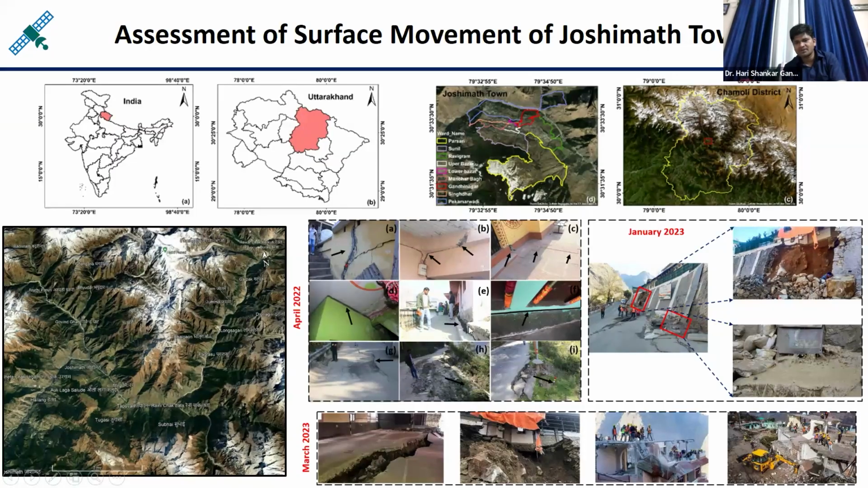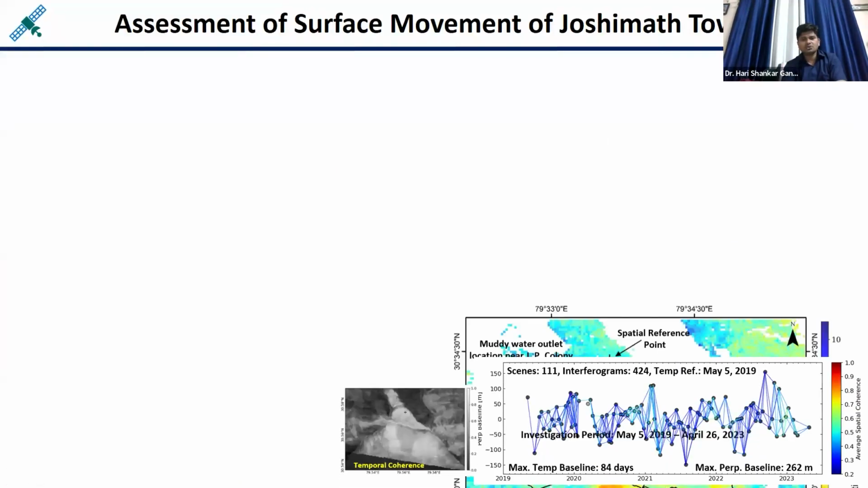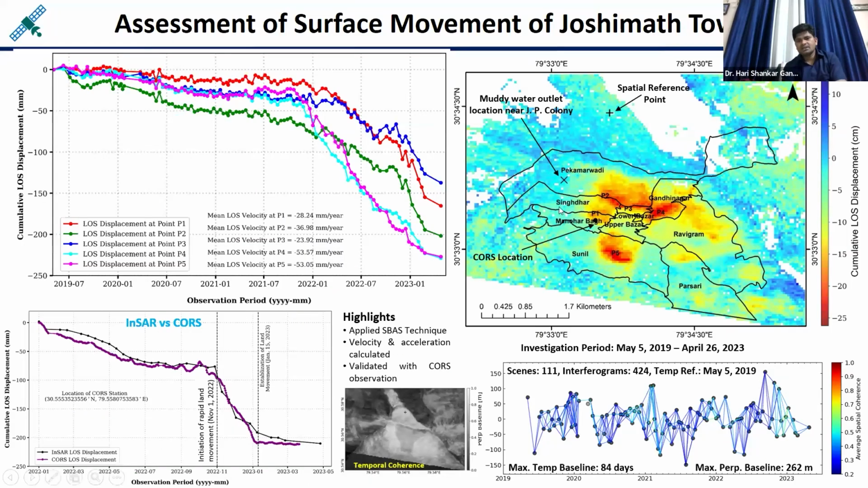I visited the location. Here you can see the level of movement, or you can say the cracks in the buildings. Some muddy water was also observed. This analysis was also done using interferometry, and here you can see the outputs. This is the map of Joshimath. Wherever the red patches are, these are the areas affected more in terms of cracks in the Joshimath area, because the land was moving downwards.